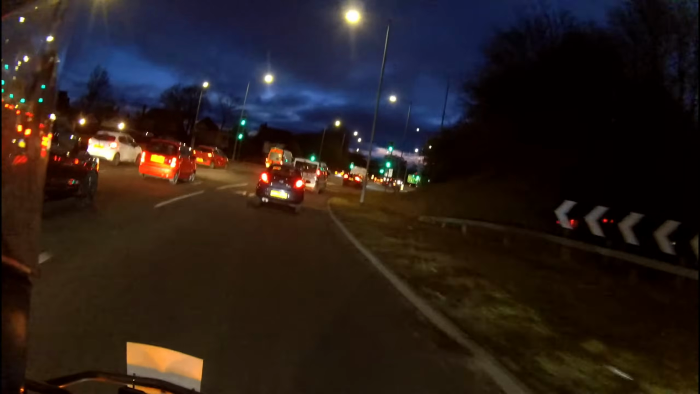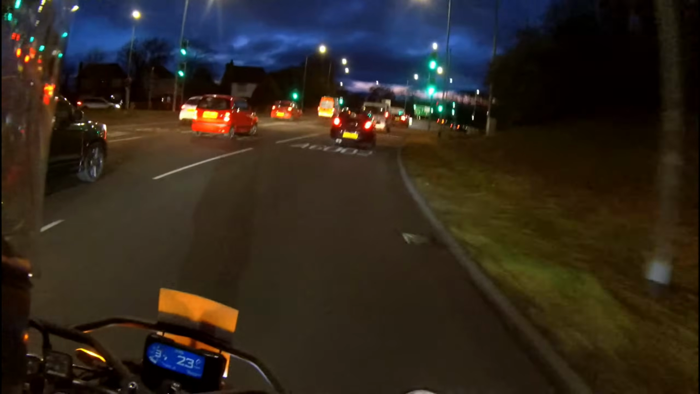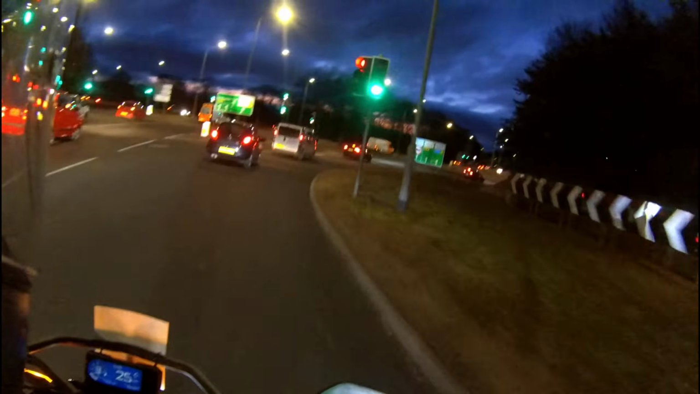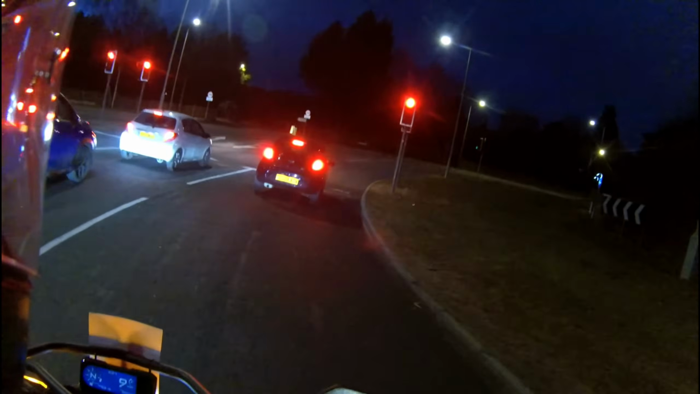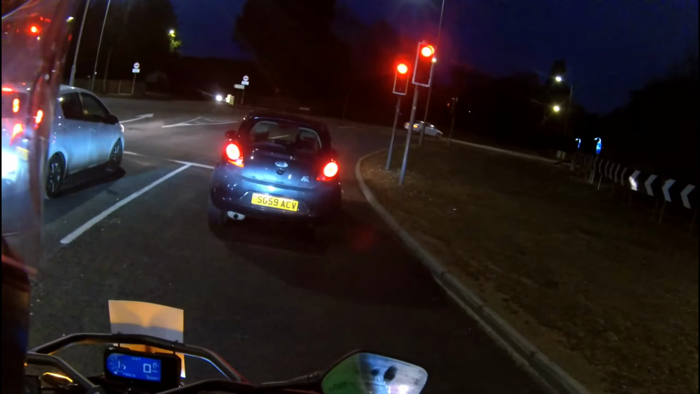So there's a motorcyclist on the far left of this roundabout. He has no reflective gear on whatsoever. All you can see is his tail lights and his number plate. To me, that's not enough for riding in the dark to stay safe. I would much rather be as visible as possible, and it's reflective that makes the difference, not necessarily the colour.